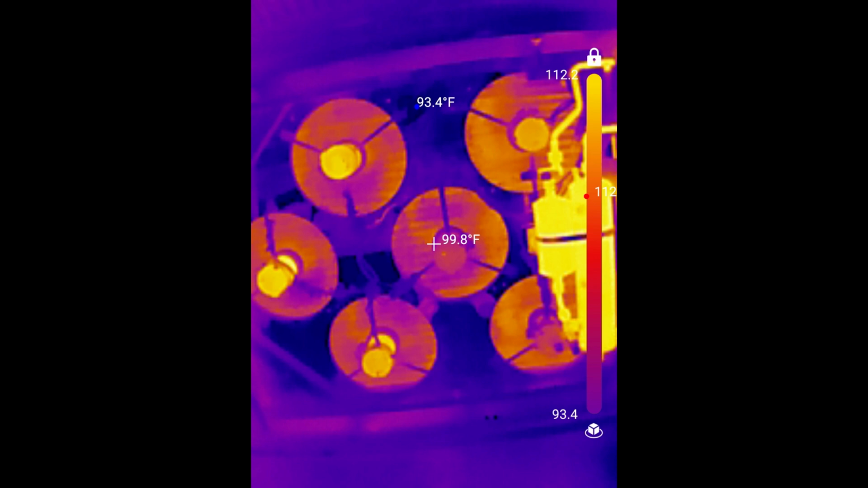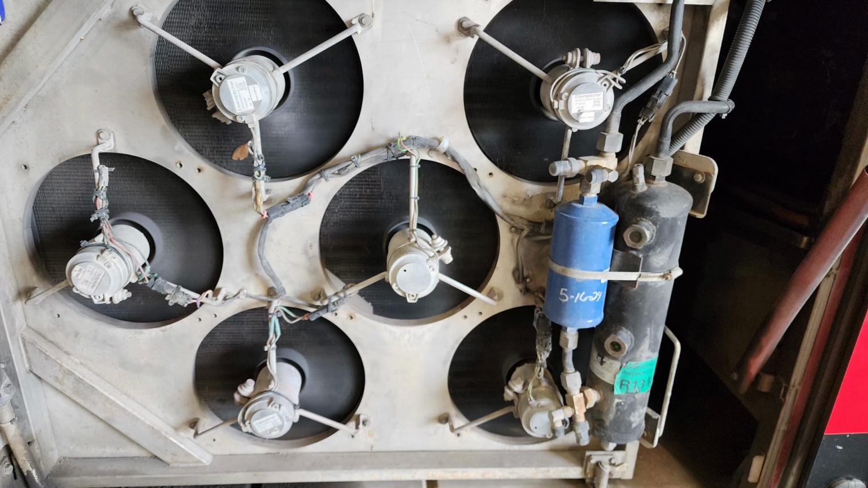Just as a little side note here, the fan motors that you see in the image, you'll see the three of them on the left-hand side, and then two on the right-hand side, and then the one at the very top. So the very top and the three left-hand side fan motors are actually the original manufacturer motors, and then the other two that were lighter color, they weren't running as hot, were the aftermarket motors that drew less current. So they're not quite the same. They're not direct replacements, obviously. Something's different between the motors.